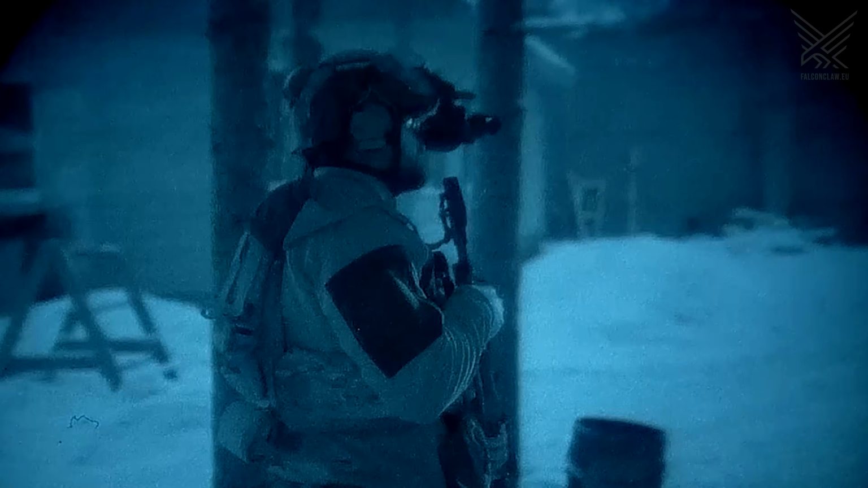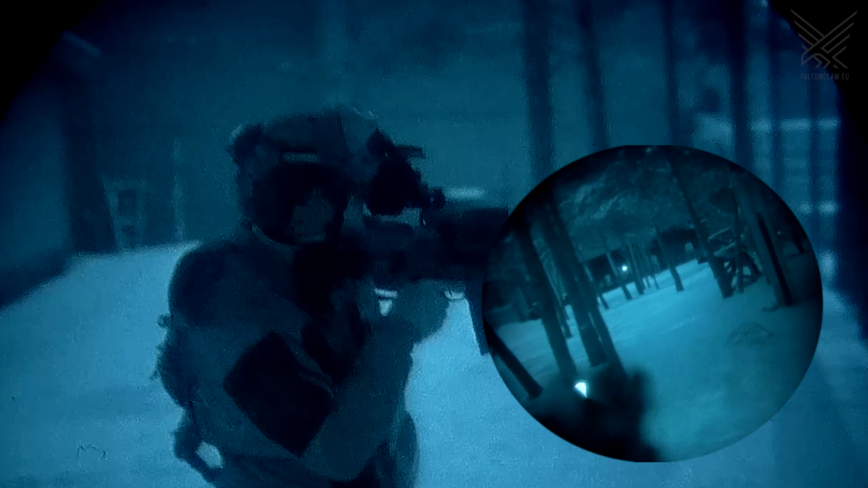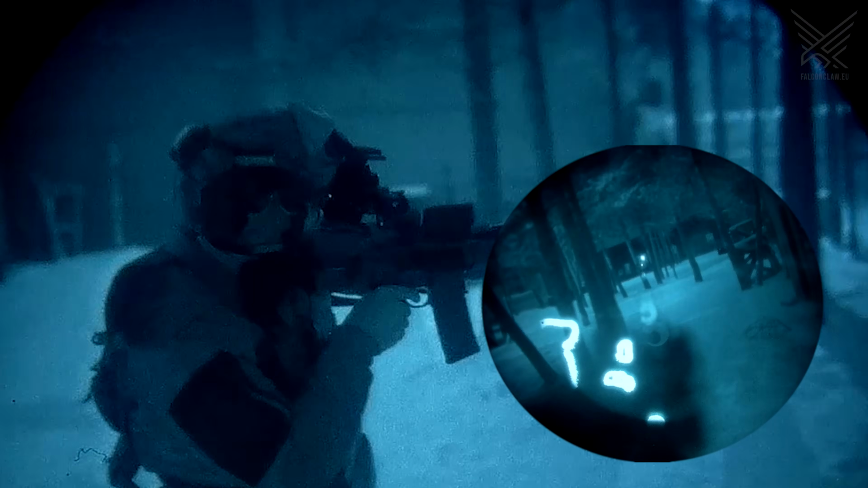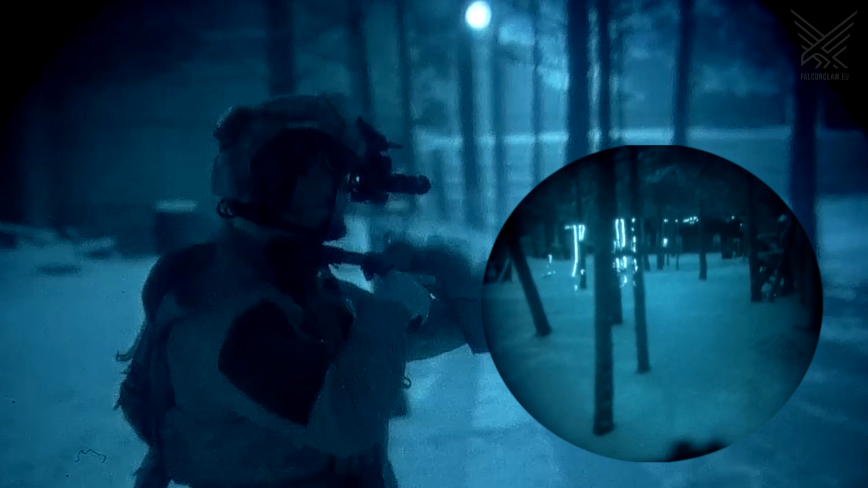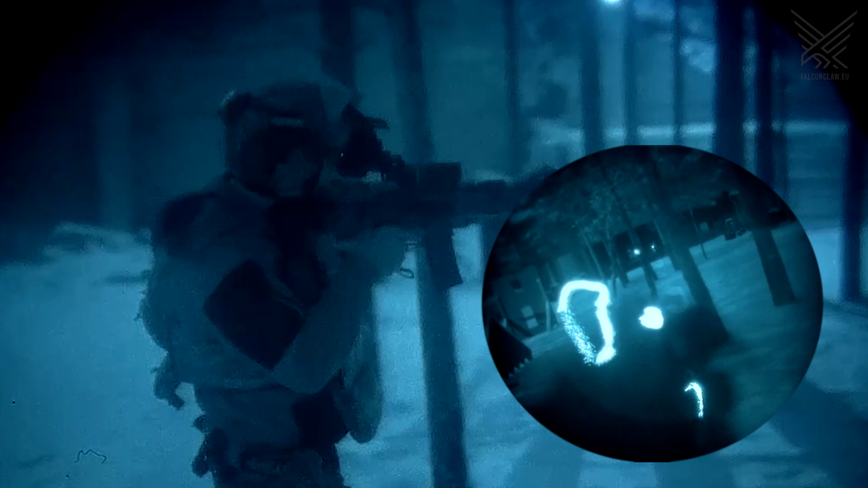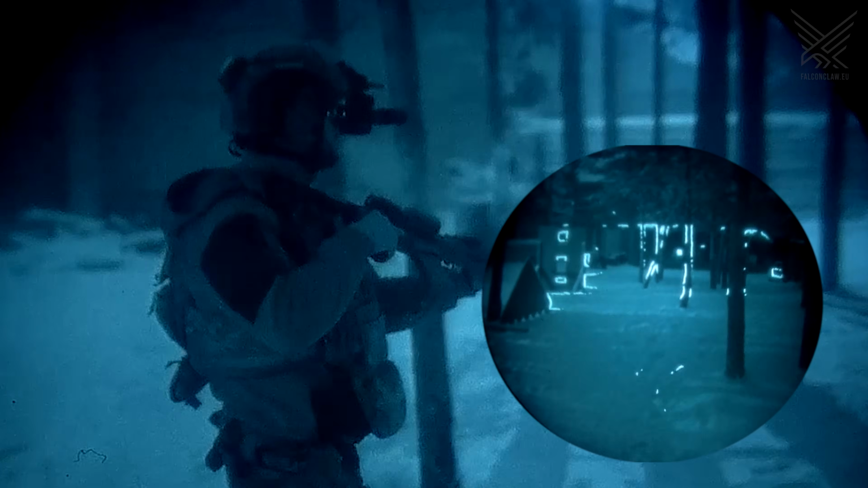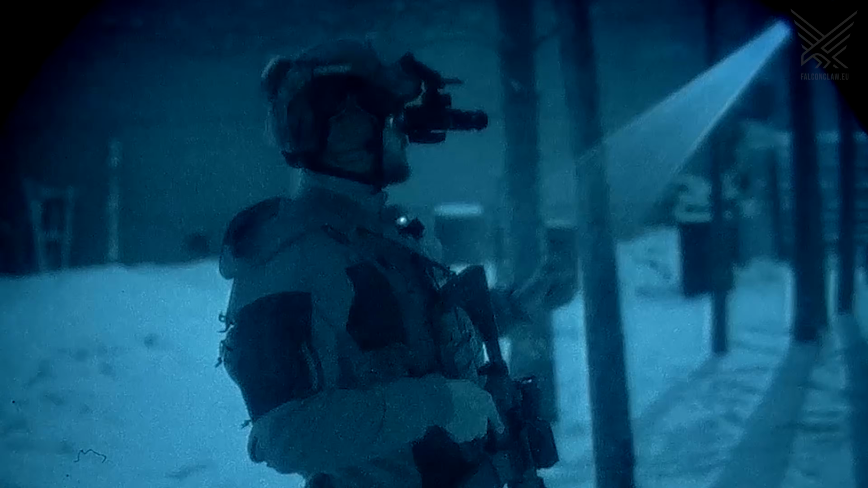Now we're using night vision with Cherry C5. It's very good for identifying heat signatures. You can walk around using the night vision devices, and then you can identify the heat signatures, as you can see right there. Second one. But as you see, not great detail. Good for identifying, not so much for detail. But you can take the shots if you know for sure.